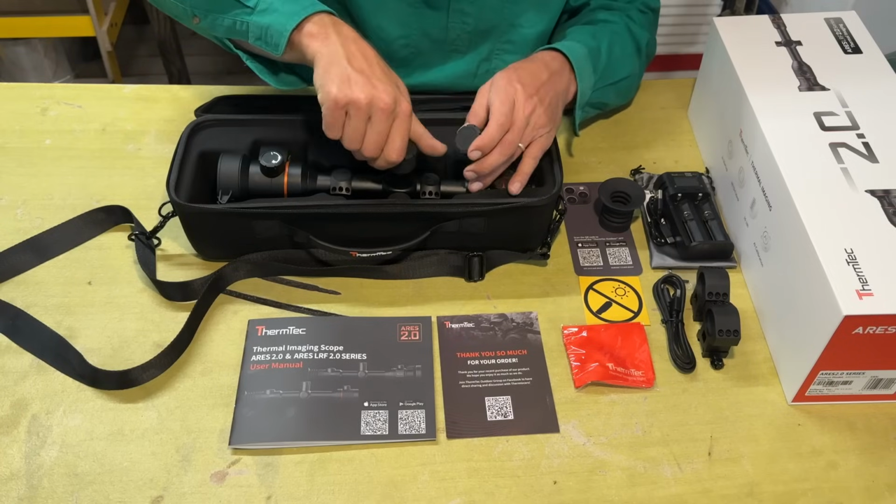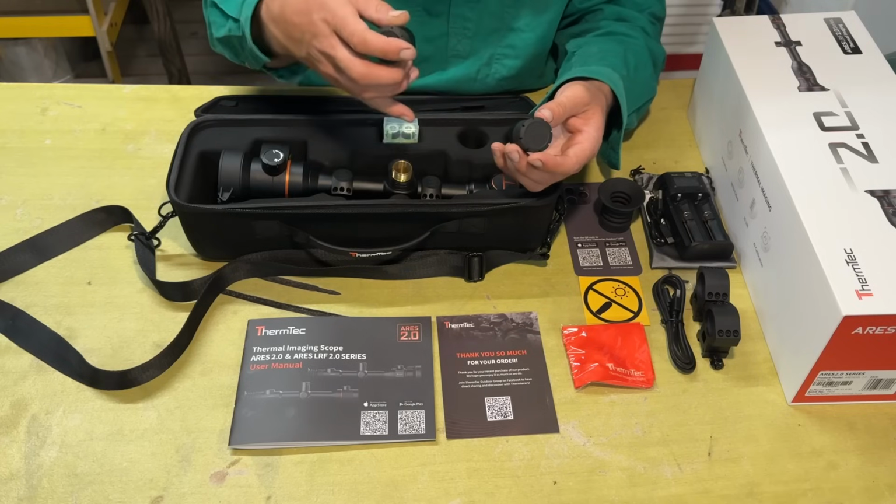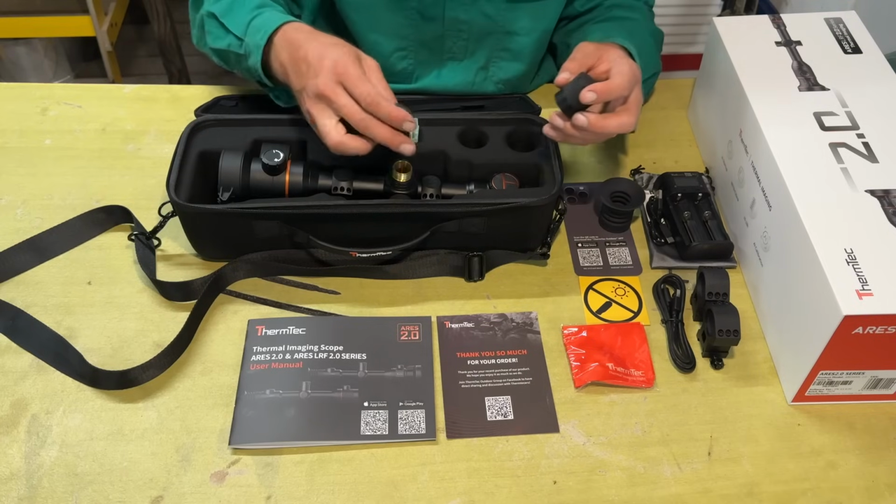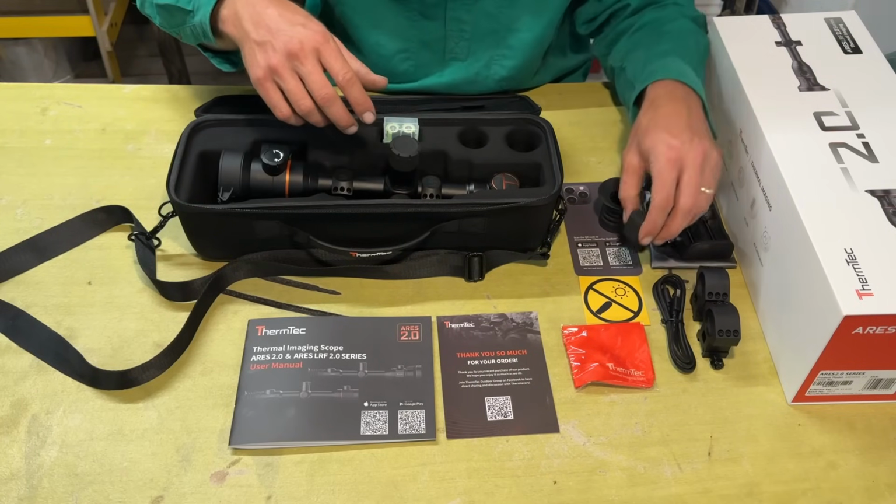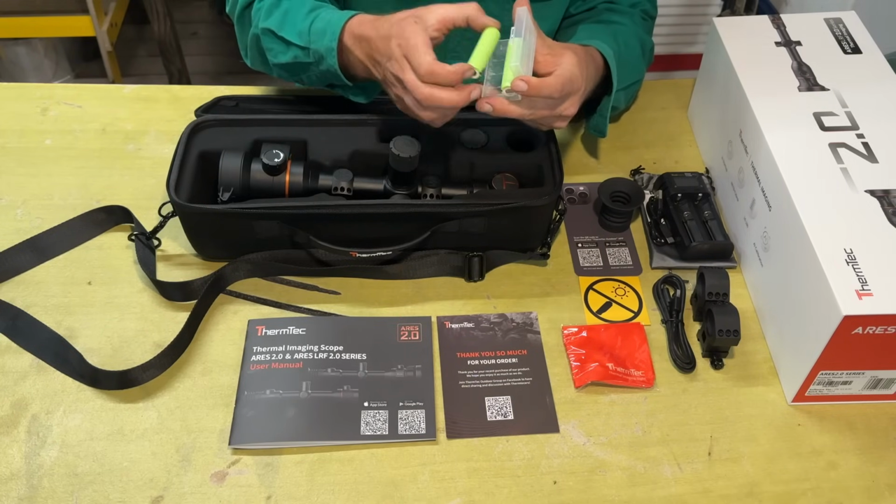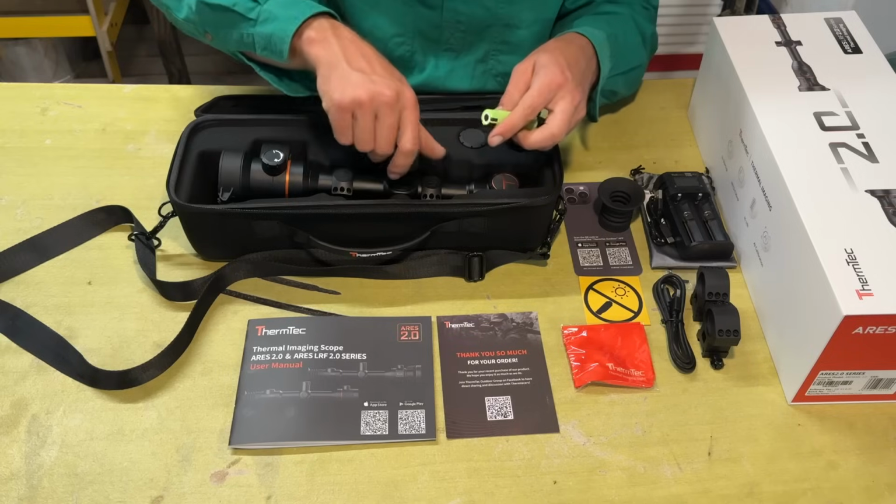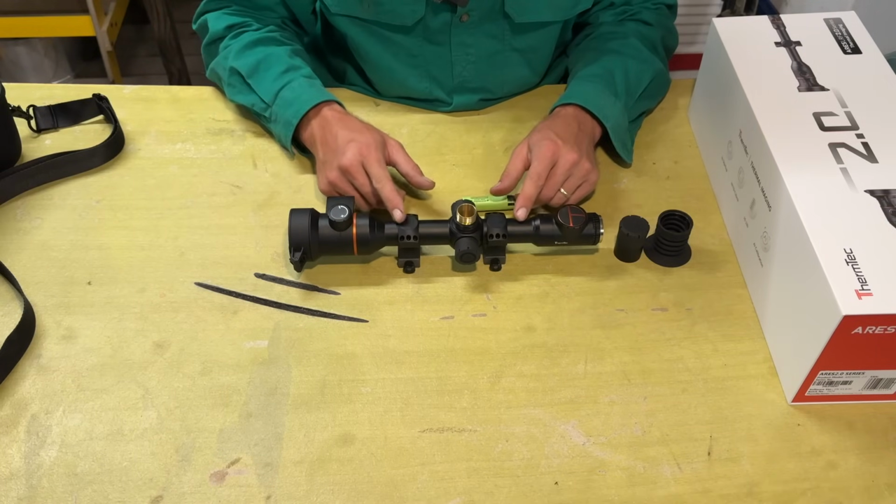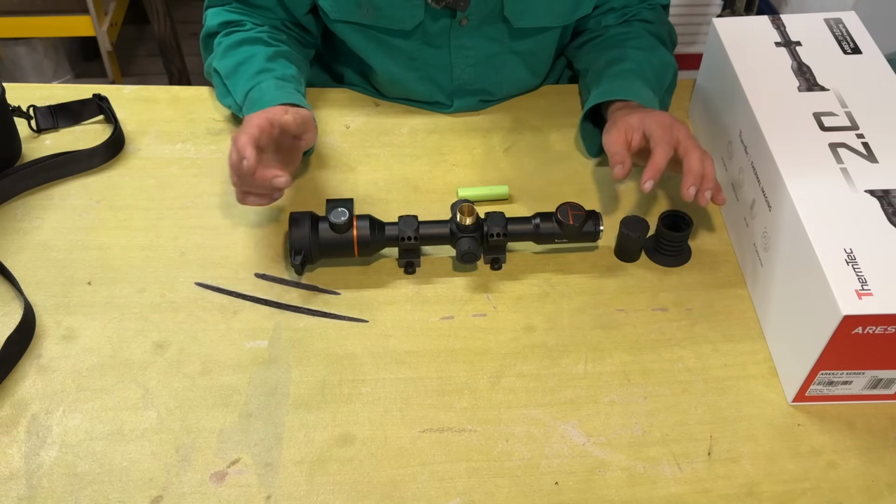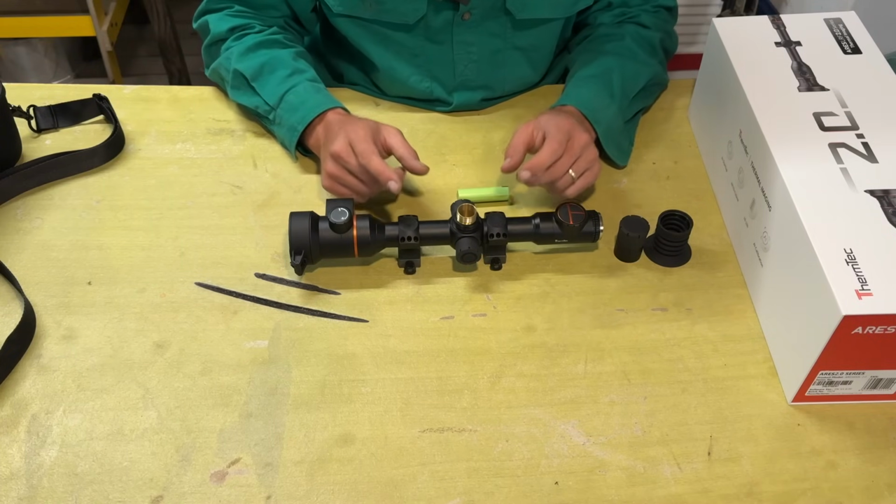It comes with two battery caps. We've got a longer one for 18650 batteries for an external battery in here, and a shorter one if you want to use 18500s. But I'm going to be using 18650s, so I'll just leave that back in there. Also comes with two 18650 batteries for running in here. I have had this out and been playing with it, and I've had it mounted up on a rifle. I've taken it off just for the purpose of this video, so you can see what comes with it all. I've just put some Night Force rings on there, but you can use the other ones.